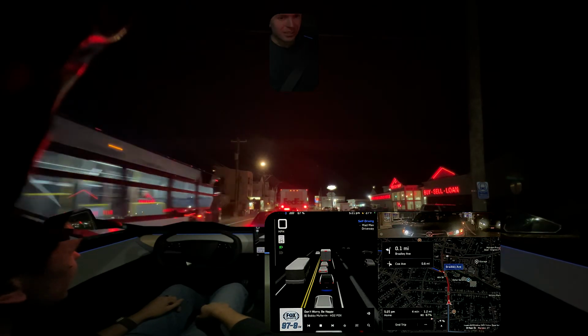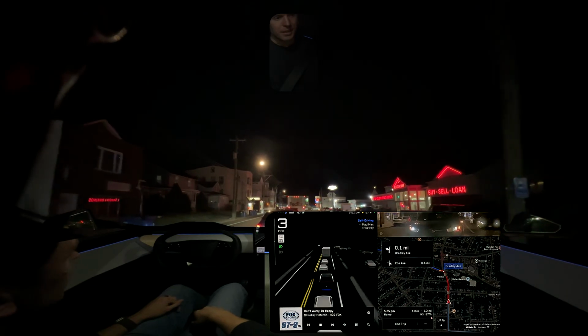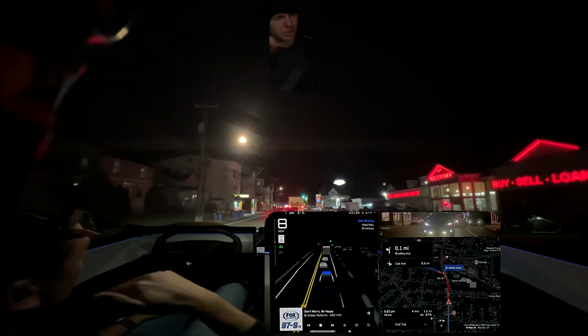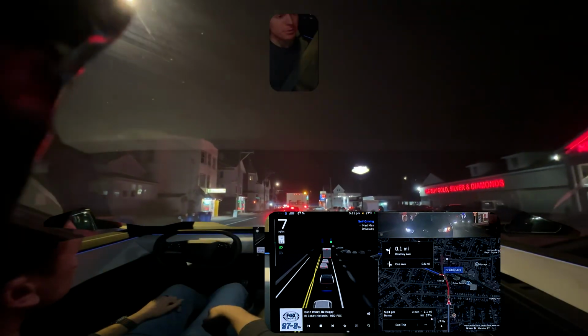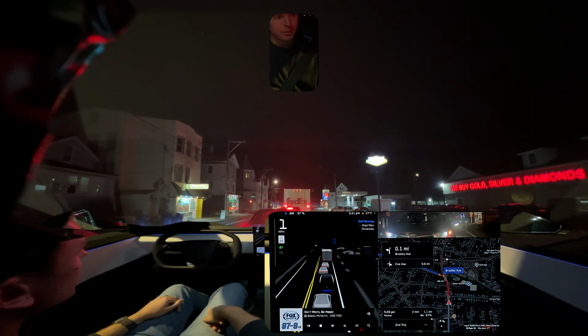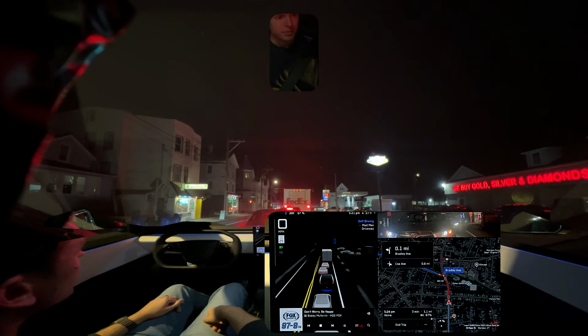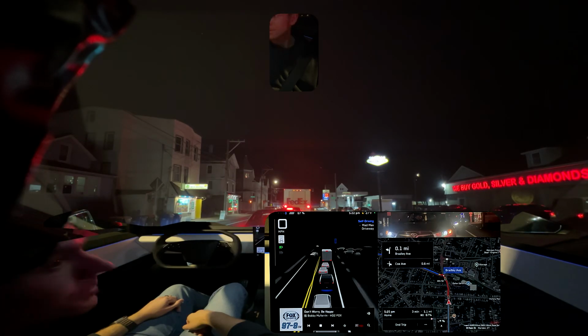I mean, I'm sure this traffic is not that crazy. It looks like something may have just happened. Yeah, a lot of people are detouring. I don't see much movement up there. I'm gonna leave it for a second to see if there's any movement at the next block. If not, we'll go somewhere else. Yeah, there's movement. Yeah, people freaking out over.